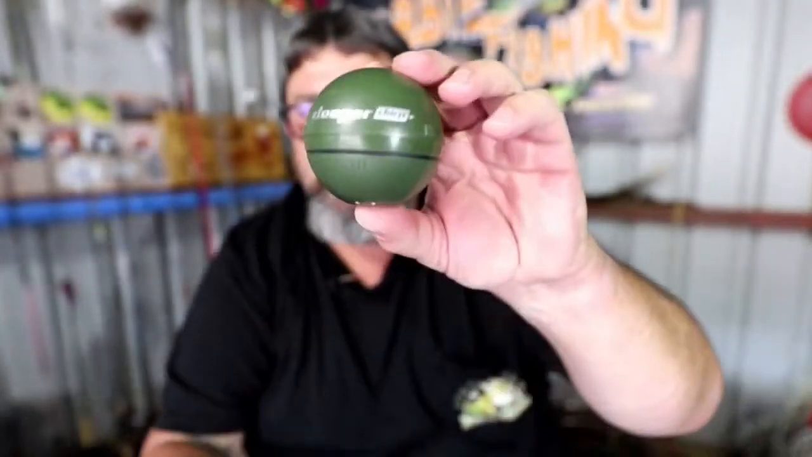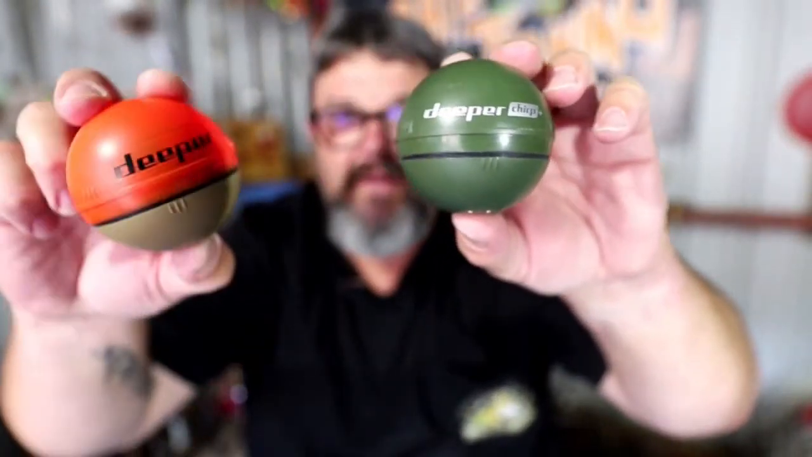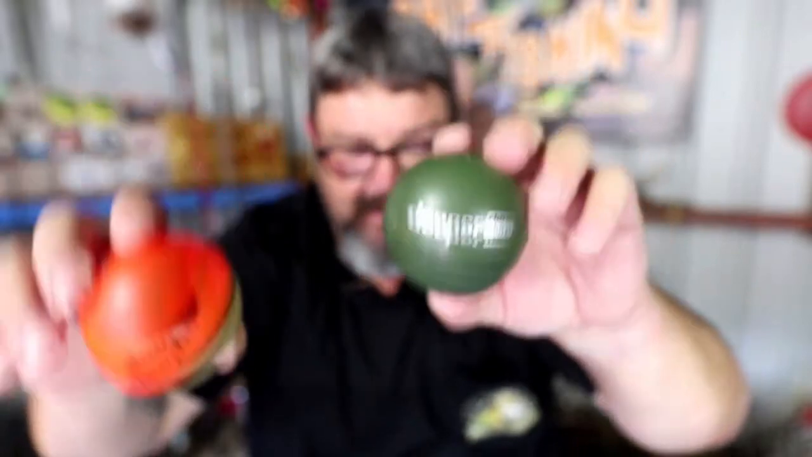This is the next one under, and it's just a little bit cheaper. That's the Deeper Chirp Plus. The only difference between these two is that this one has a much bigger battery. They both do much the same thing. Their cheapest model is the Deeper Start, and that starts from around about $160. So they range from $160 to $450.